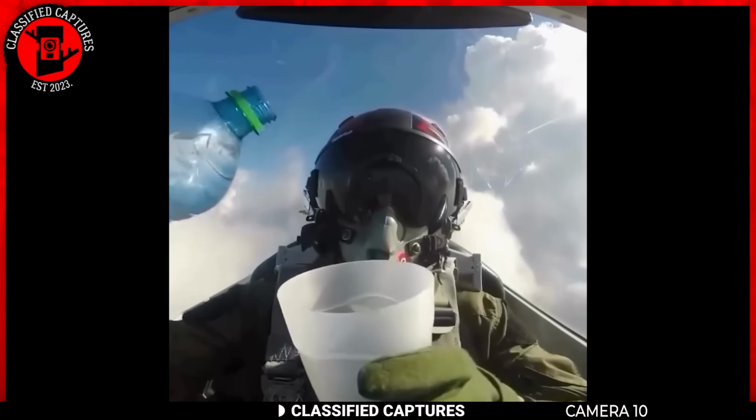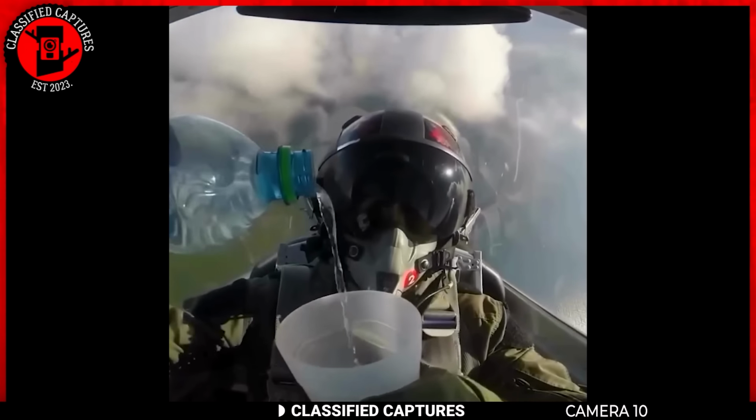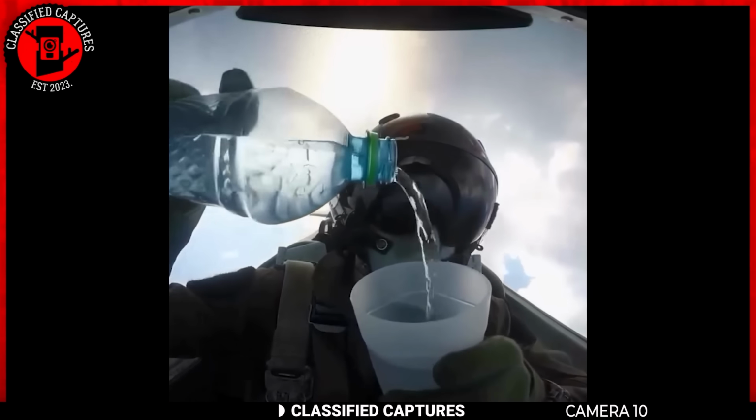With all these factors combined, the water stays put in the cup even when the aircraft is pulling off tricks, allowing the pilot to enjoy their drink without any spills. Either that, or the clip is fake, which is your money on?